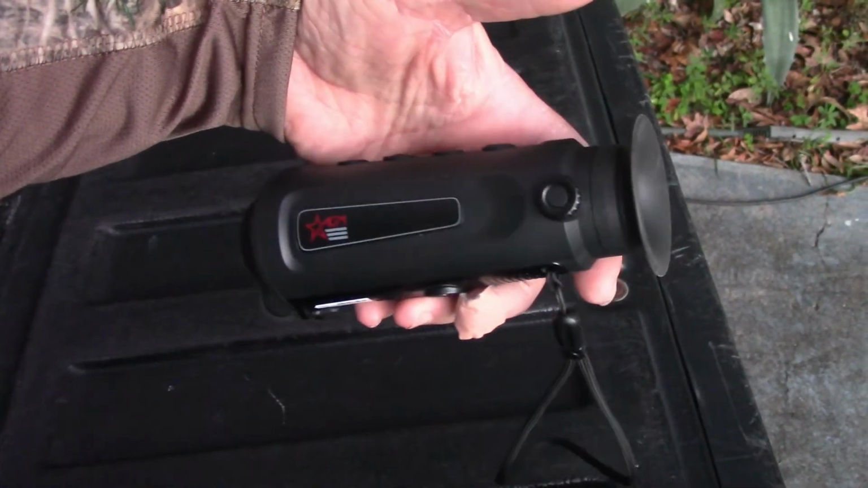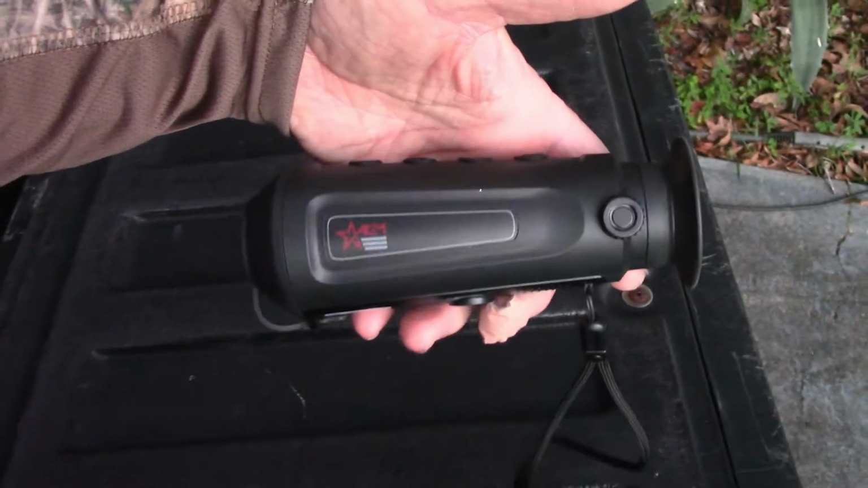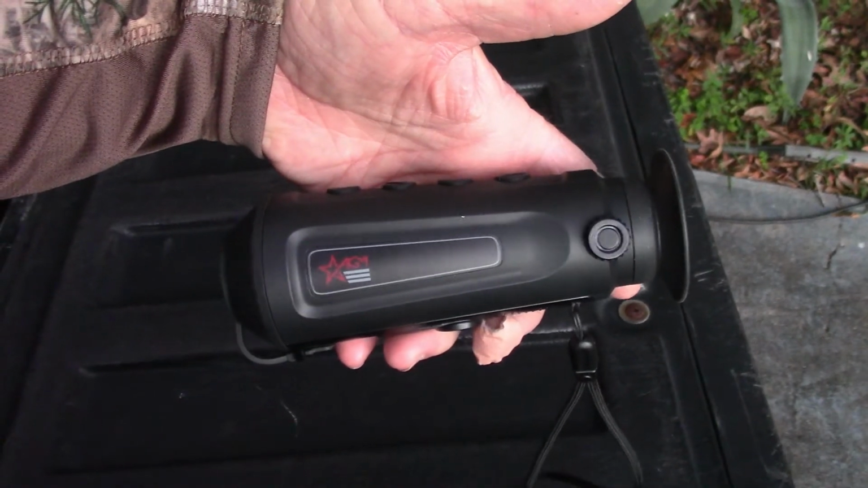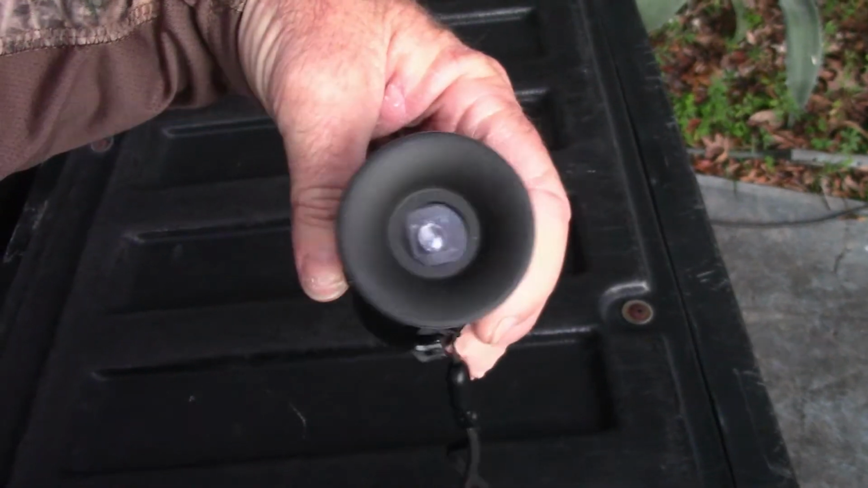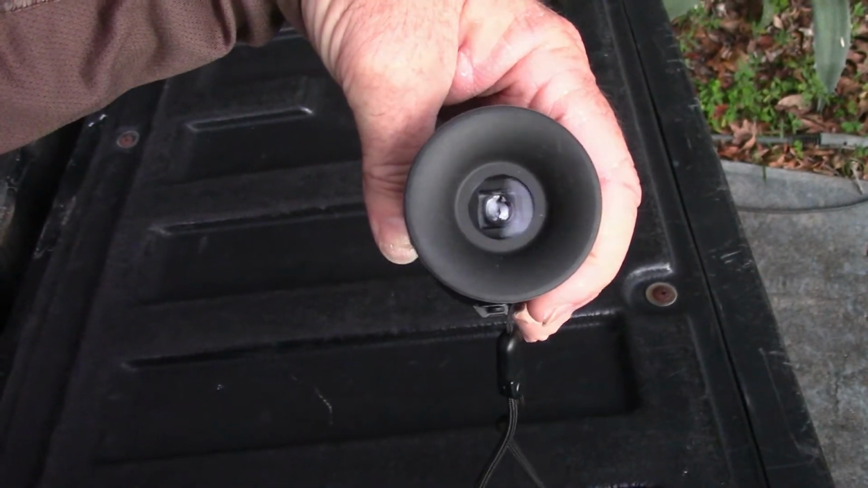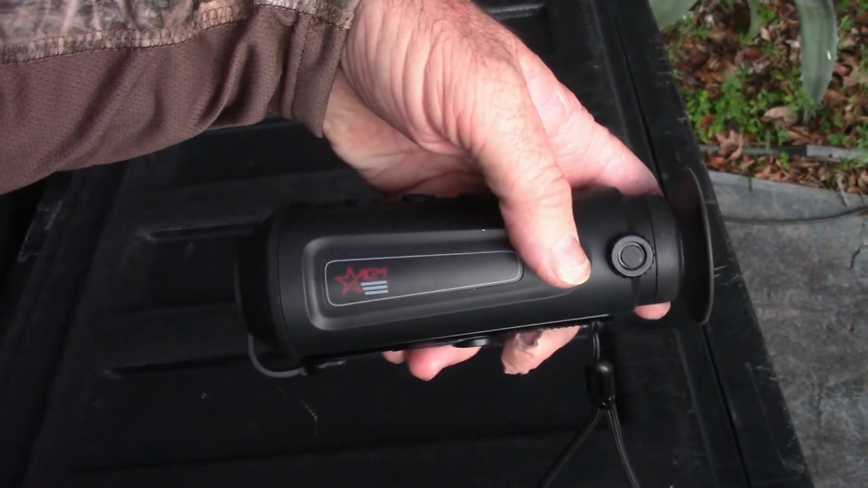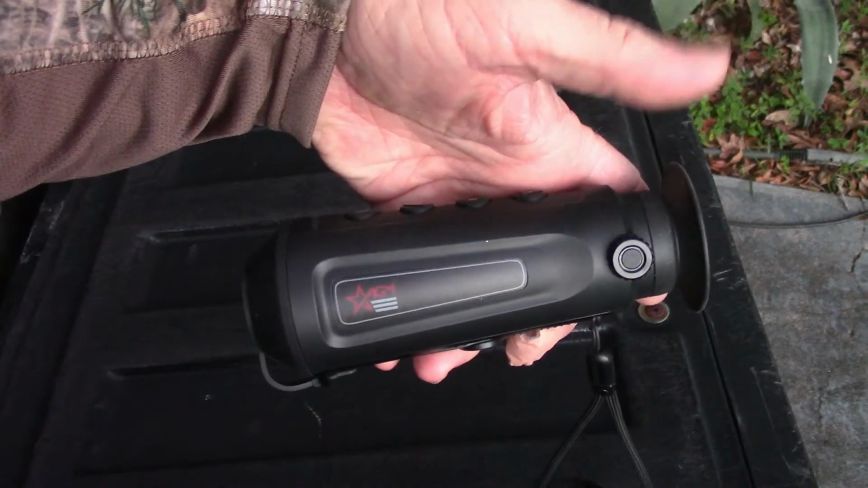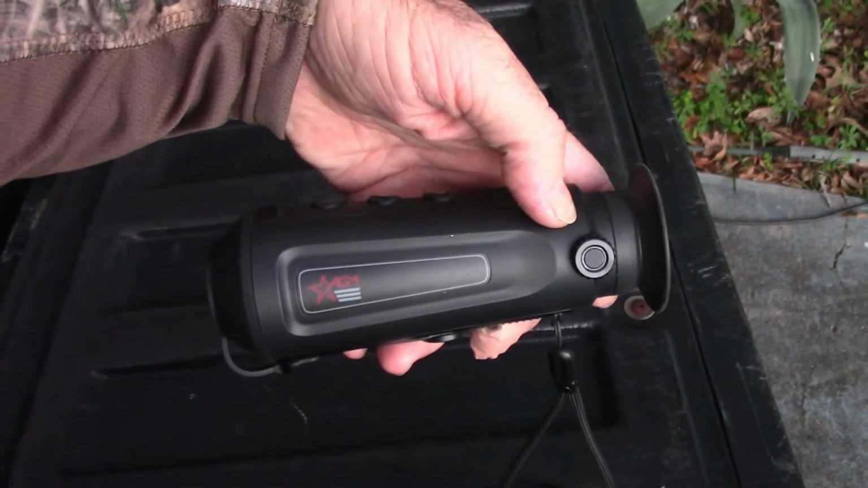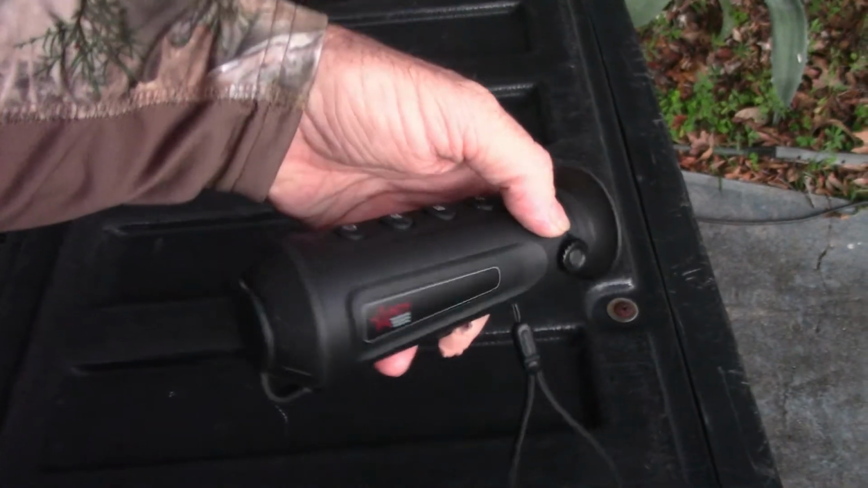And I'm looking at getting a monitor for it. It looks like a monitor screen about the same size as a cell phone, so I don't have to look through the eyepiece. But I've noticed I was taking my glasses off and looking through the eyepiece. And then I realized that I can look through it with my glasses on and see it pretty good with the glasses on too. So I don't have to take my glasses off to look at it.